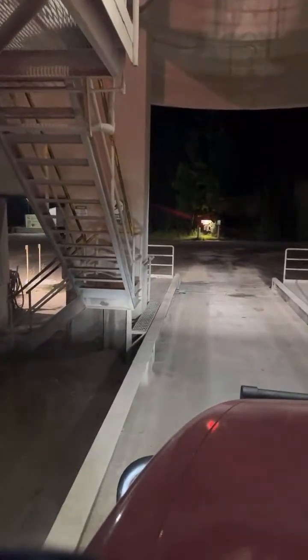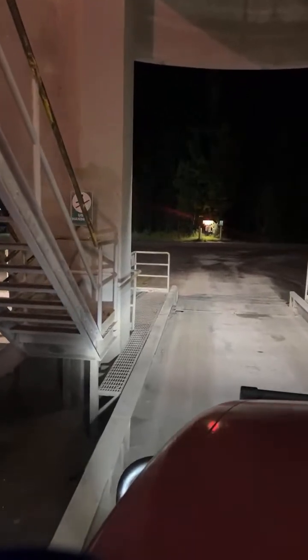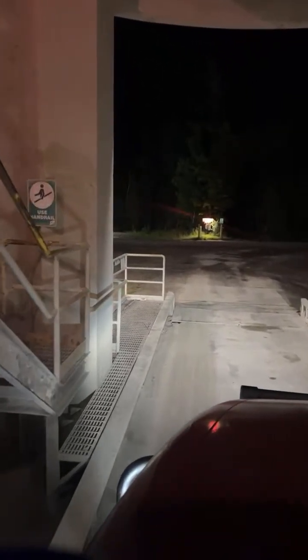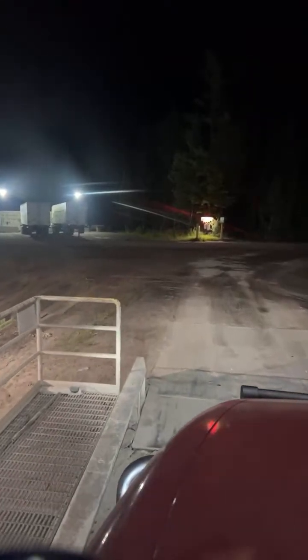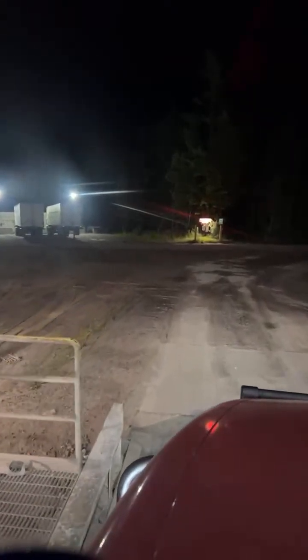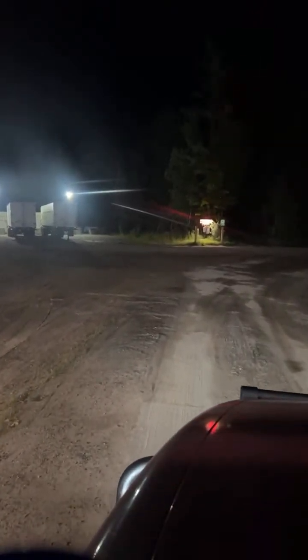If I wasn't wearing pants, I'd probably get out without the pants on. I'd put my sweater on and just get out. When I'm at home, I don't wear pants, that's for sure. I'm stuck in them all week.